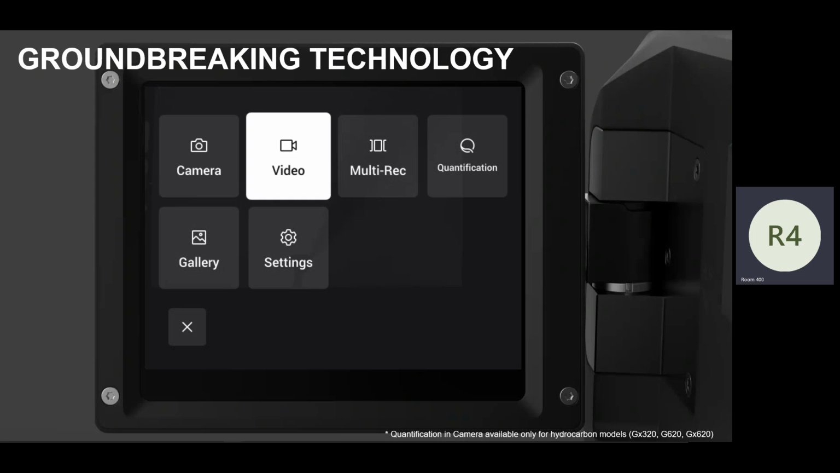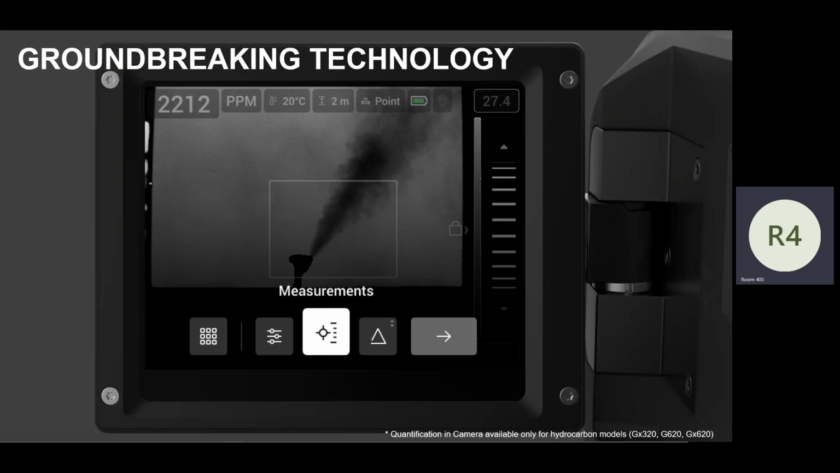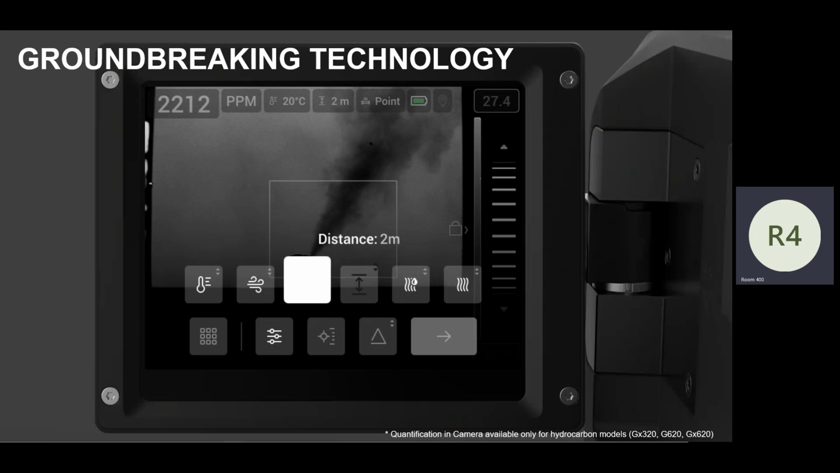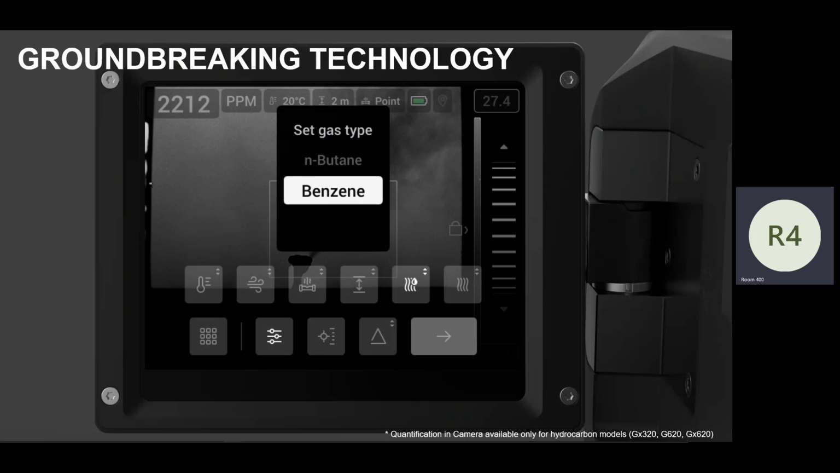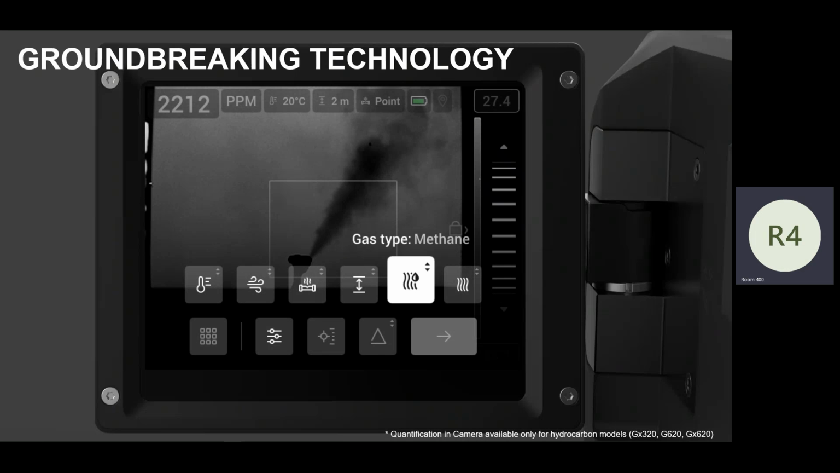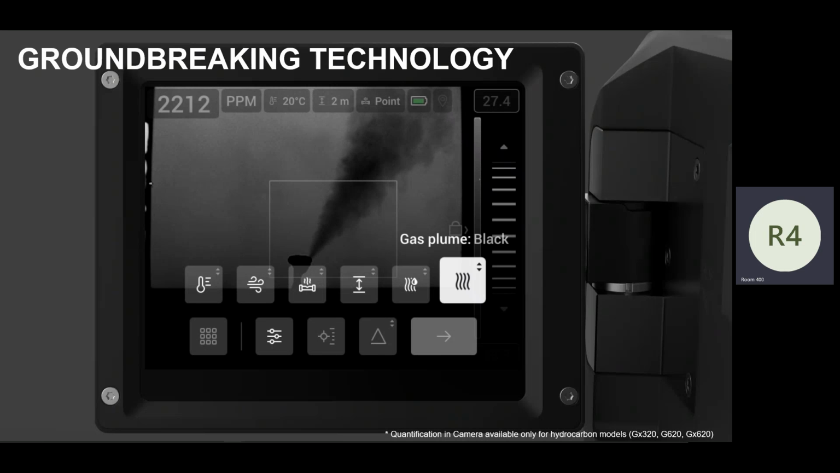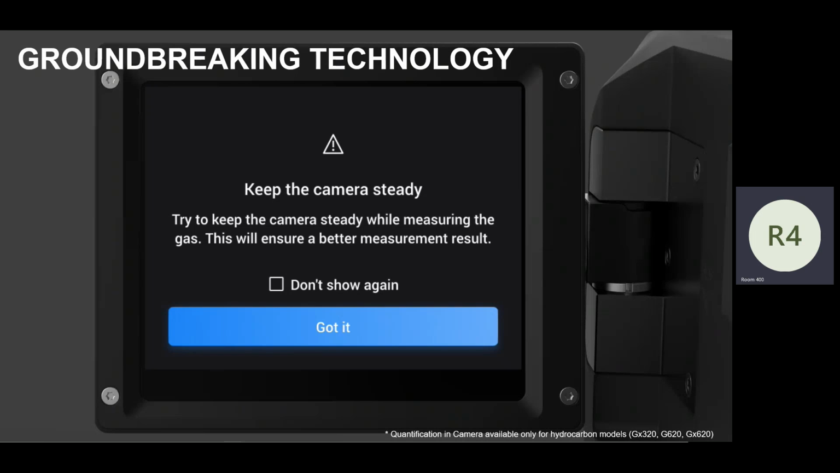This is what it looked like. I would simply take this and roll over to this. Right now, I'm in manual level and span, so we just did a one-touch level and span. I can go into my parameters here, and all these parameters are what are on the QL320 or the Q mode now. Choose my gas type: methane, ethane, propylene, benzene. What gas do I have? Right here, we're just in a lab. And then what color is my plume? When you're done with that, you go down here, and right now this is in ppm-meters, tell it to start.